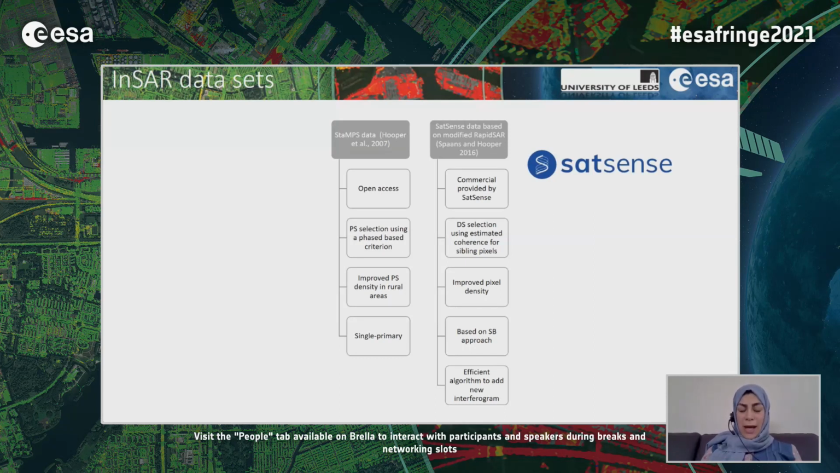StaMPS is an open access time series toolbox. It selects PS using a phase-based criterion, and it improves PS density specifically in rural areas, and it's a single primary approach.